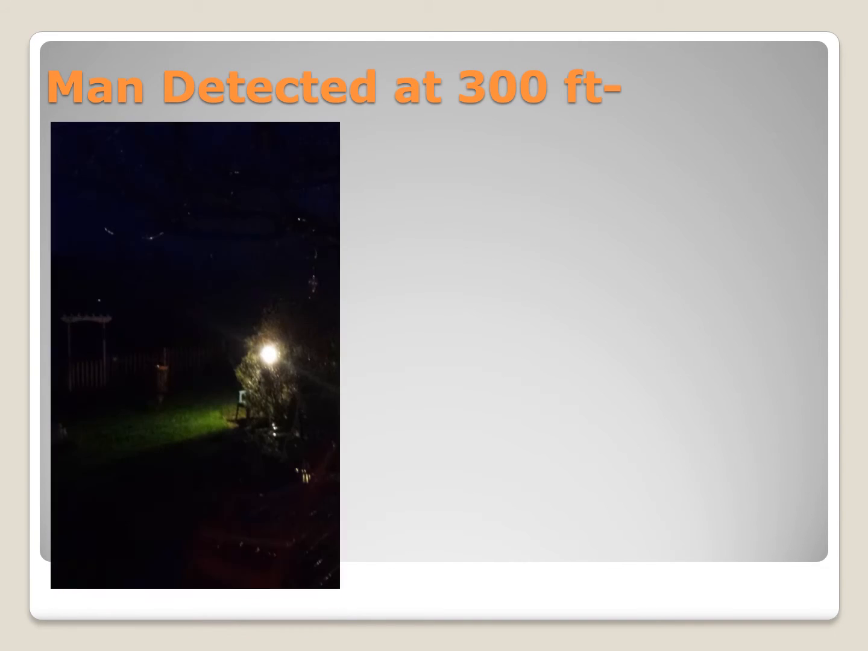So before we get to some videos, a picture's worth 1,000 words, especially with something like FLIR. I wanted to show some stills that I captured at known distances, up to 300 feet. In this first picture, taken basically from my back door at night, I know that light is about 25 feet from my back door. There's an arbor out there at about 50 feet, a building at 100 feet, and then the back property line is at 300 feet. So this is what it looks like at night. This is what I can see.